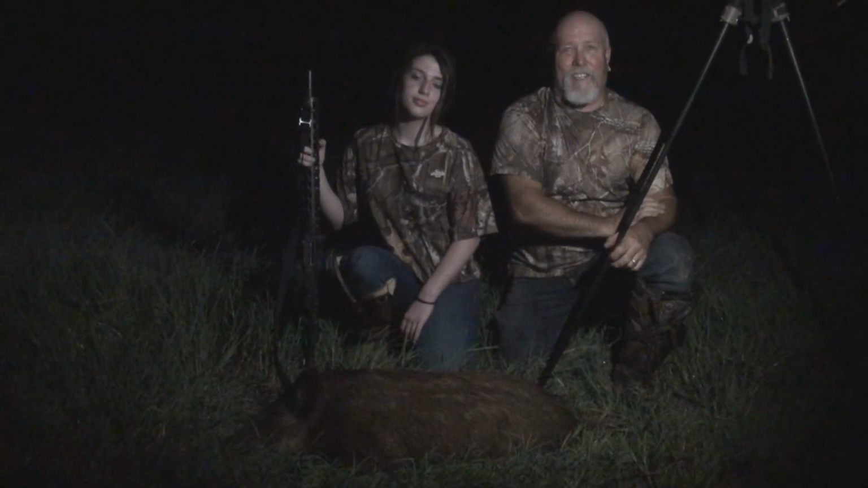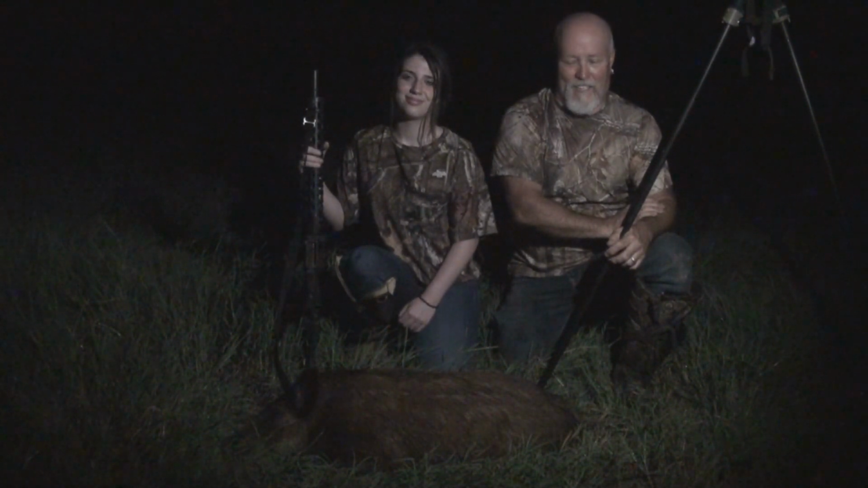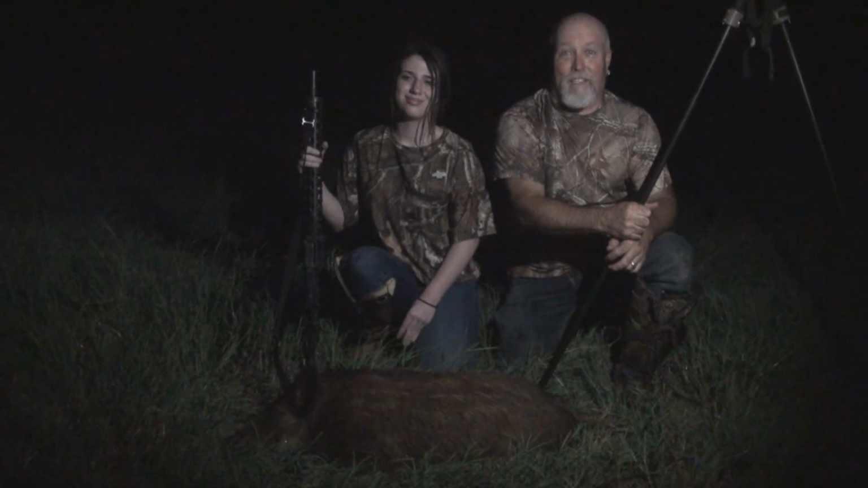Alright, we're out for a family night hunt. And it's me and Michelle and Ty and Leanna and Talon and Laramie. And Ty got the first hog. Laramie got this little feller here. And we're fixing to go see if we can't get some more.